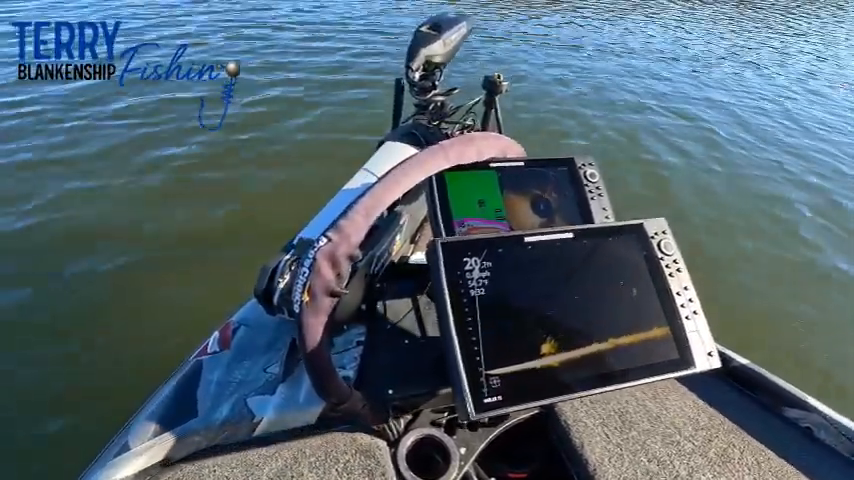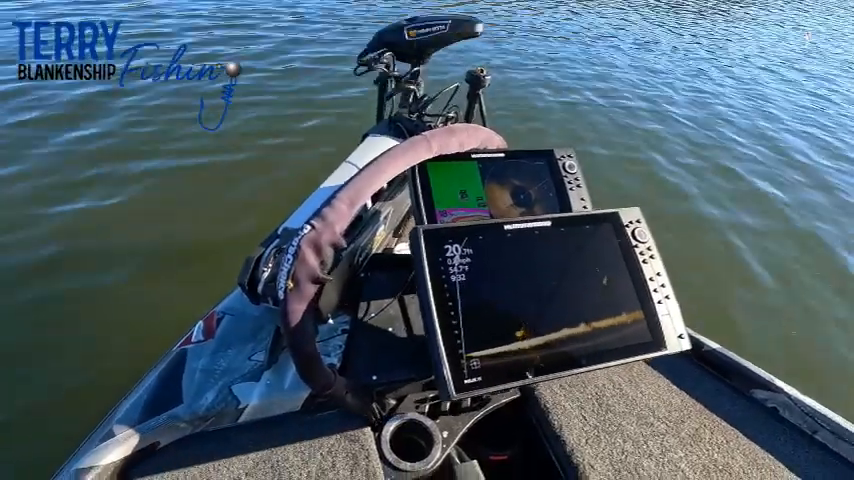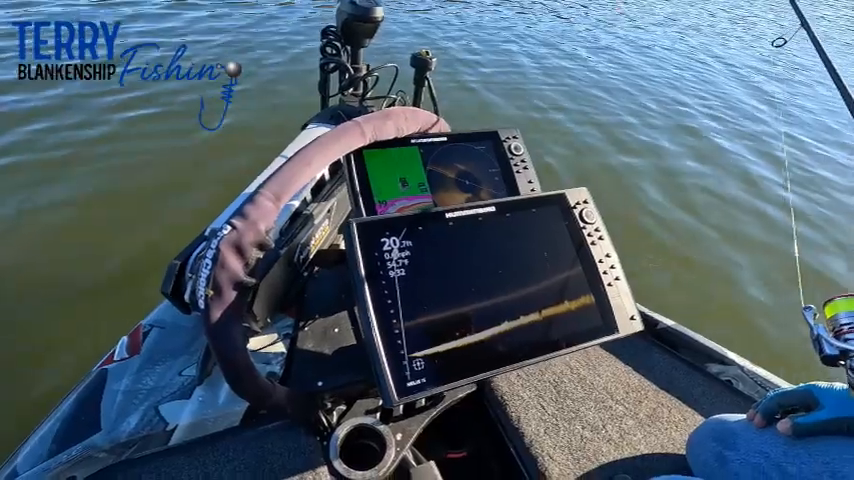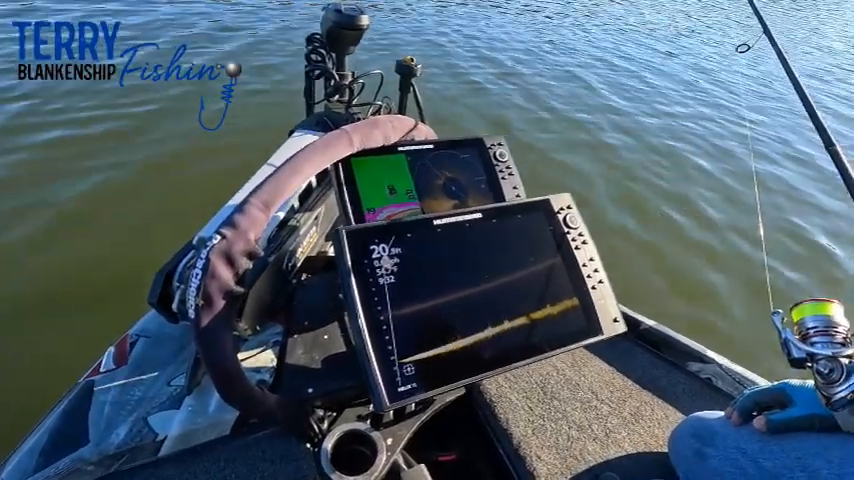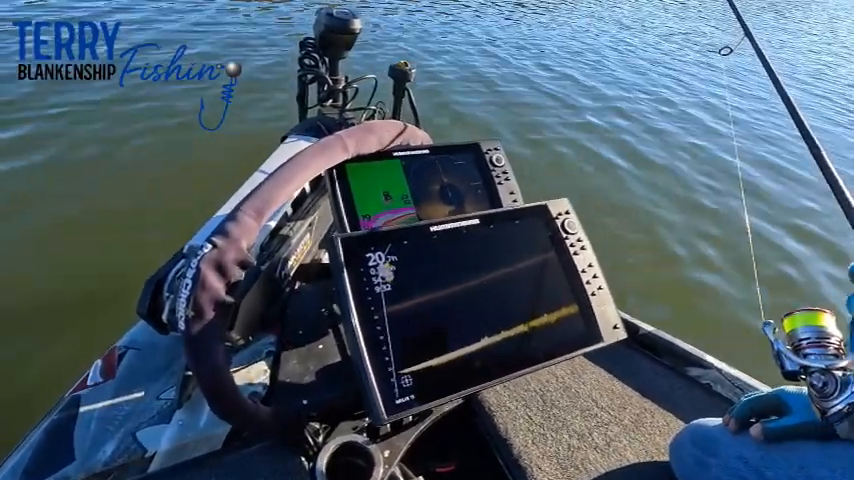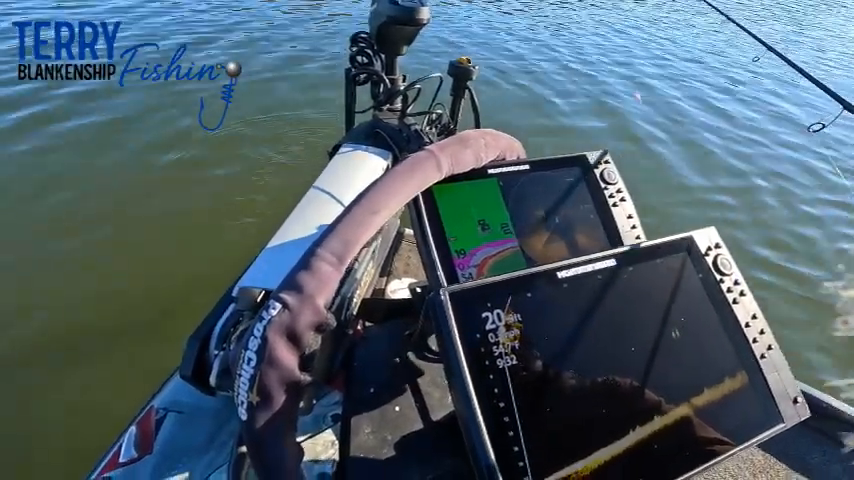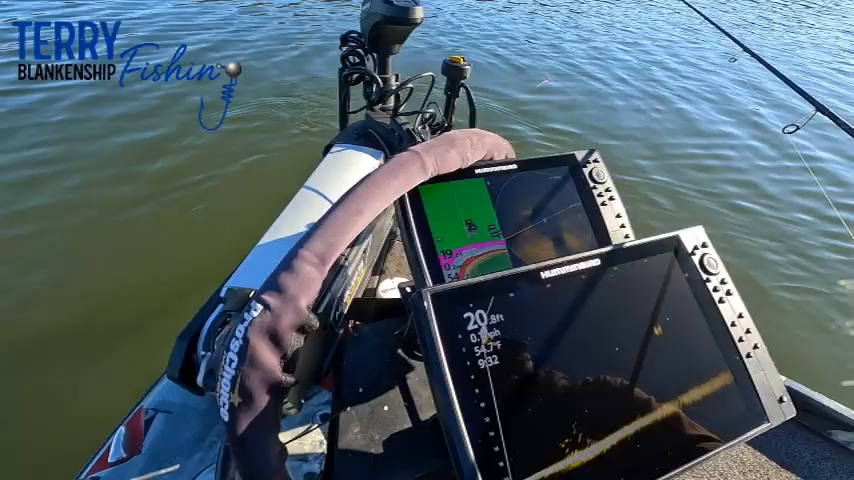Now I'm about 10 foot from it. I'm going to re-spot lock, and I'll let it settle down. It's going to take just a little bit to settle down. And we're going to look again for this bed. I may have run over the top of it, I'm not sure.